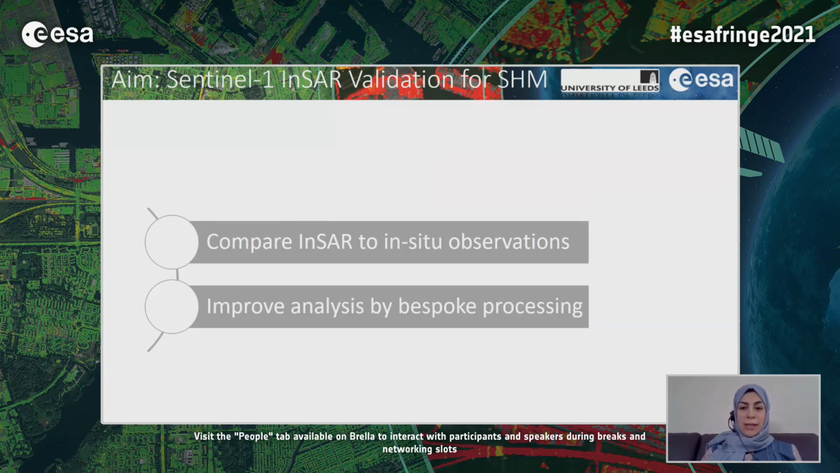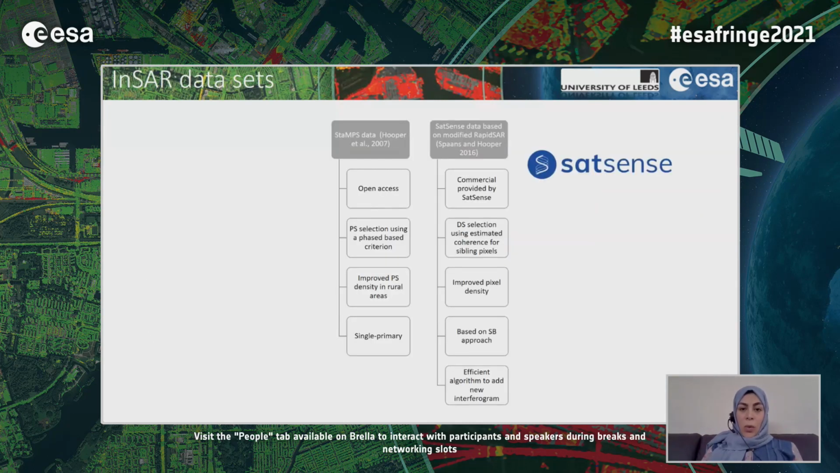So our goal in this talk is comparing InSAR to in-situ observations, which can help to improve analysis by bespoke processing. What is our InSAR dataset? So we process the conventional PS StaMPS method using Sentinel-1, and also we have access to SatSense data based on a modified RapidSAR algorithm.